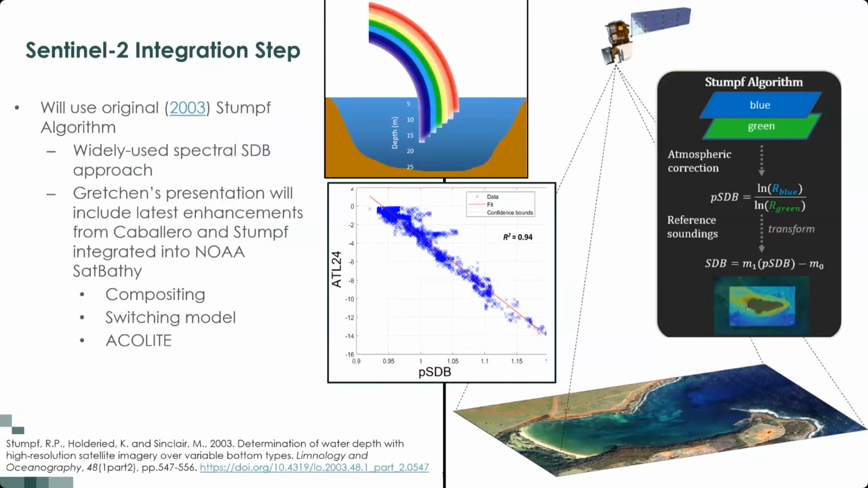Before I jump into actually doing the demo, there's one step that I just want to talk about briefly so that it doesn't confuse anyone when we get to this step. There's going to be a step where we're going to do this integration of the ATL24 bathymetry with Sentinel-2 imagery. And the way we're going to do that, we're going to run a widely known algorithm known as the Stumpf algorithm. This is actually going to parallel, in some ways, a workflow that Gretchen is going to show later in demonstrating the NOAA SatBathy tool. I'll just say the version that we're going to do is going to be a little bit basic compared to what Gretchen is going to show.